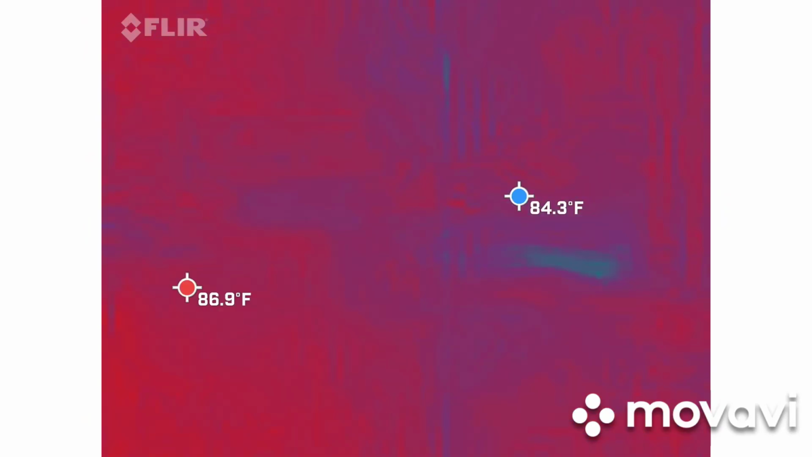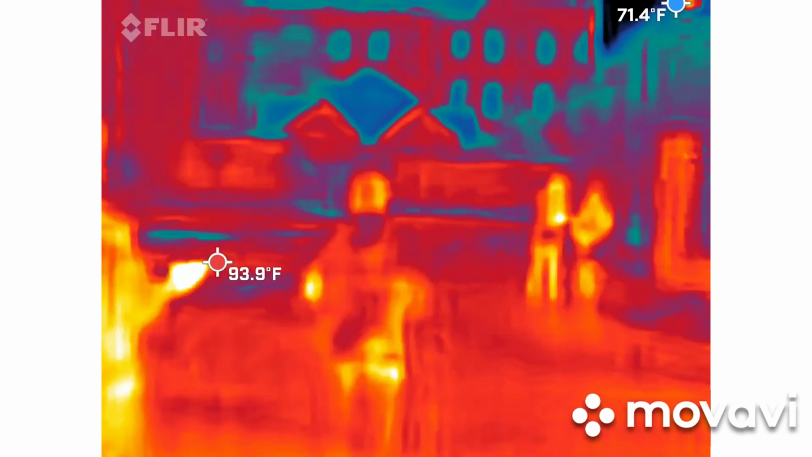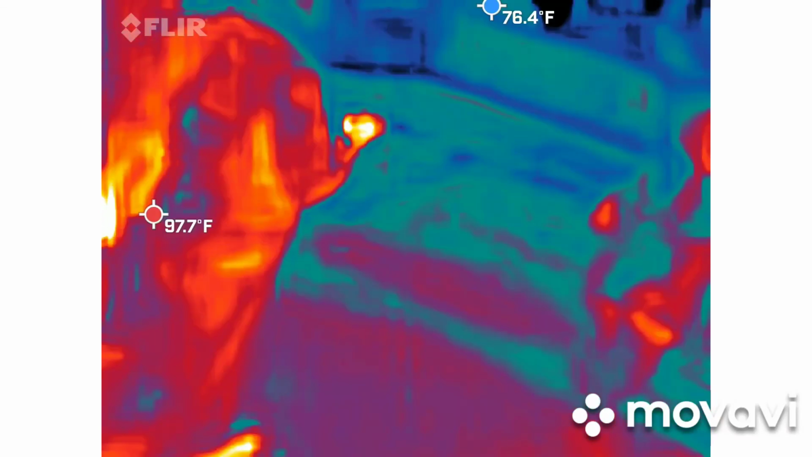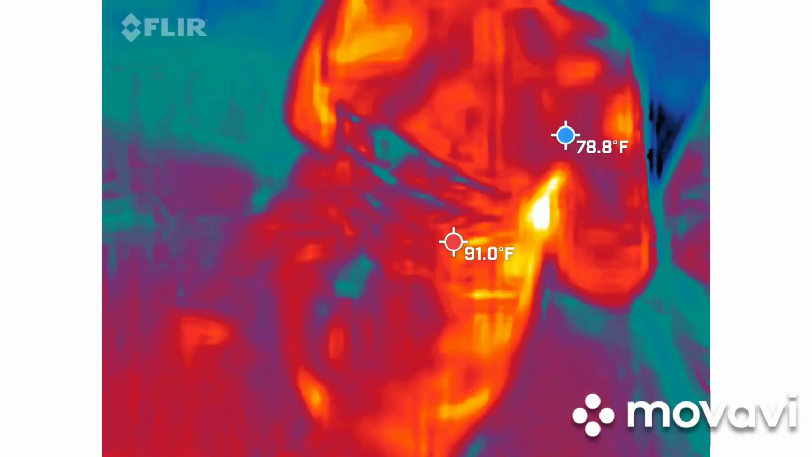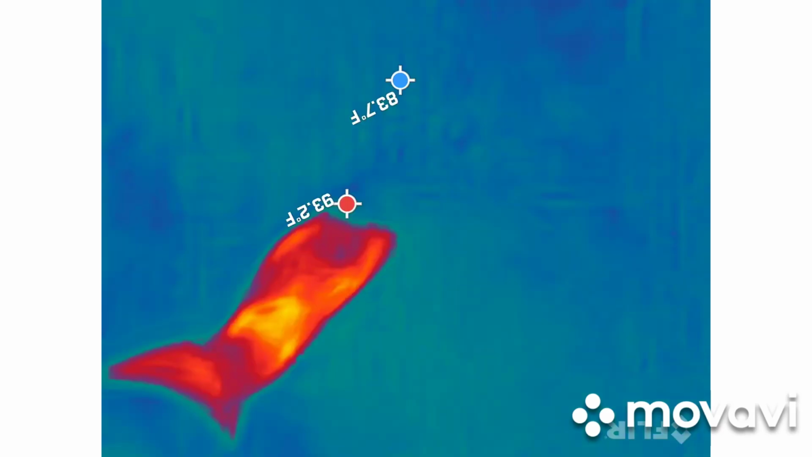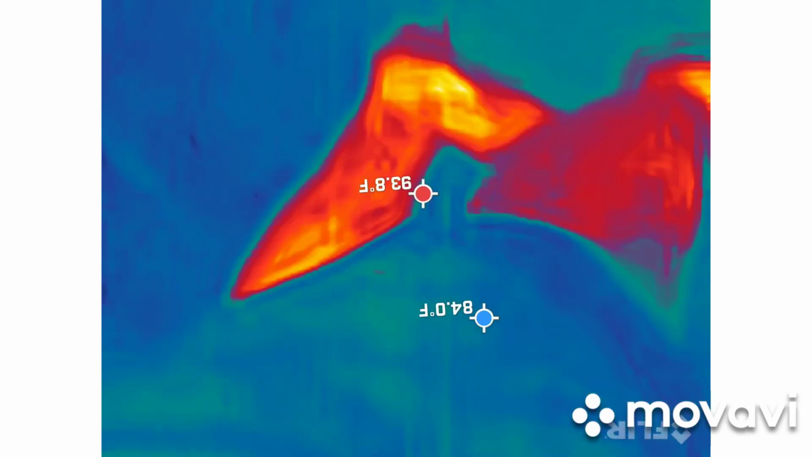Where are we going? Like right up to this building? I don't know. You just want to be in the front. I don't want to be in the front. Do these people know? Oh, there's like 100 people over there. I'm gonna wait. I think they said this is the last one. Oh, sorry.